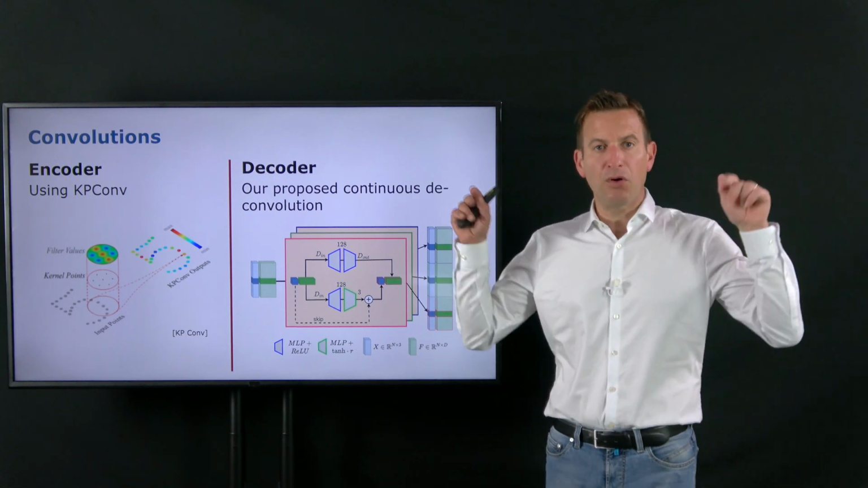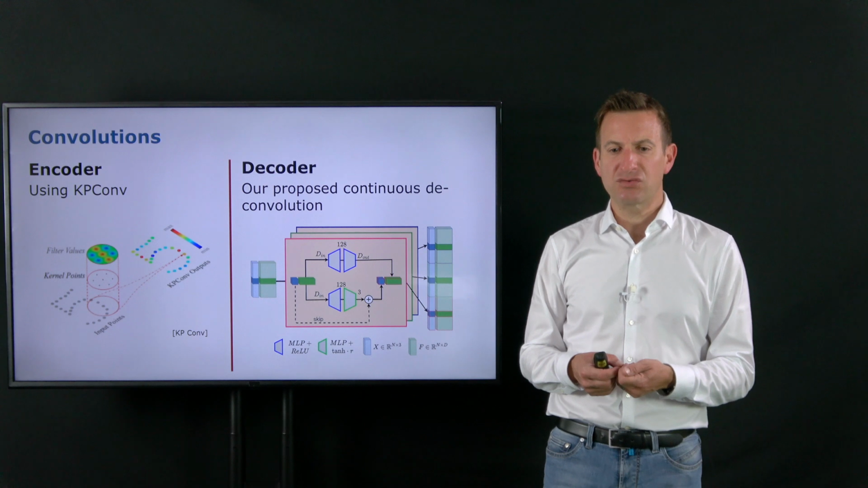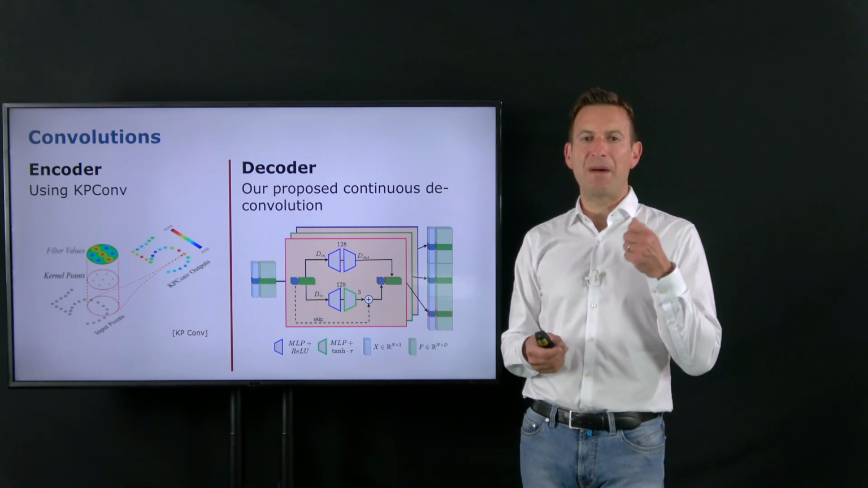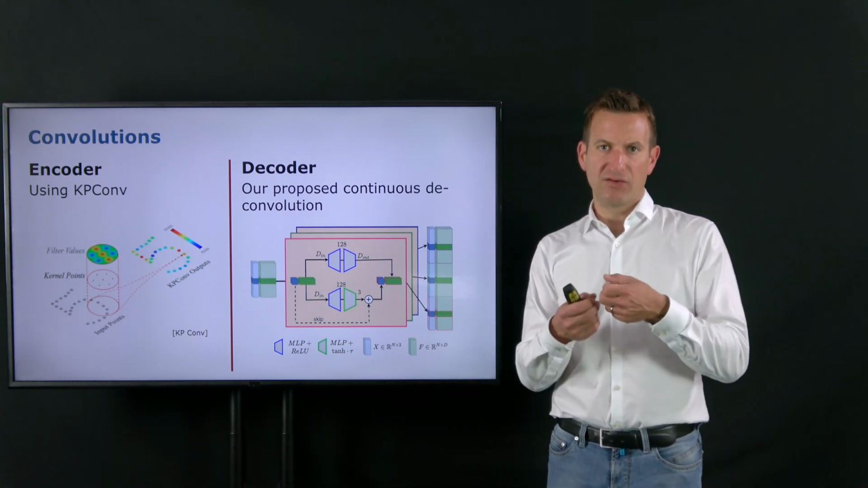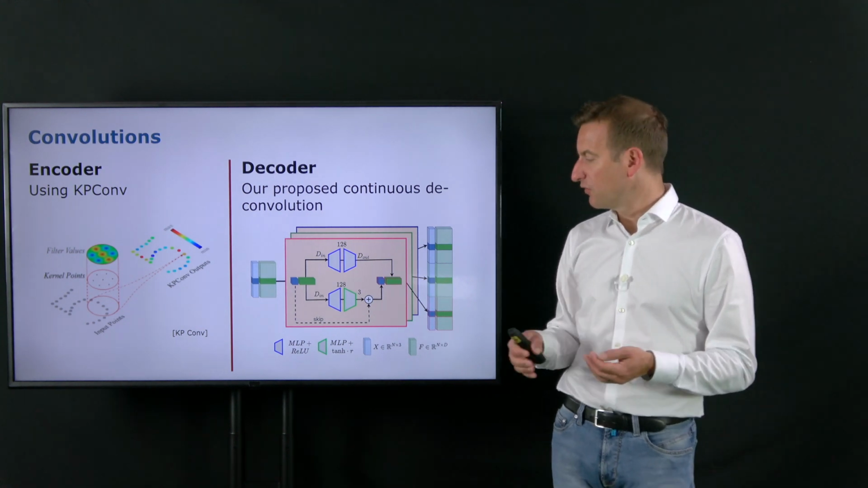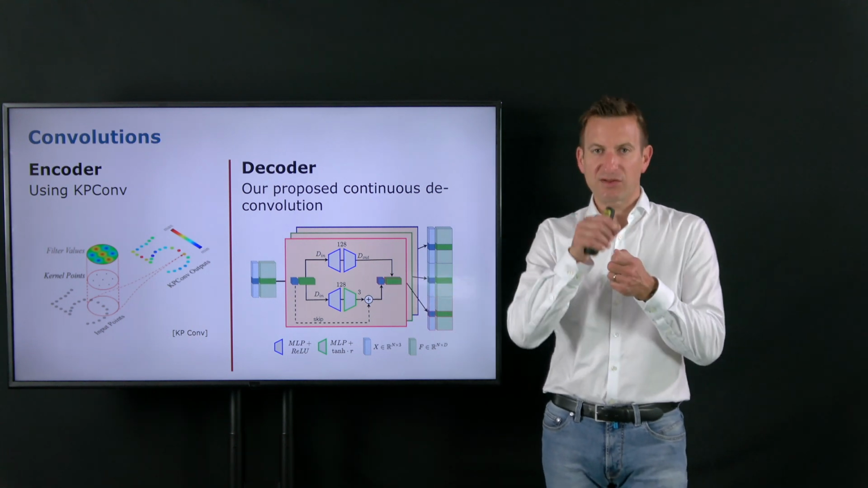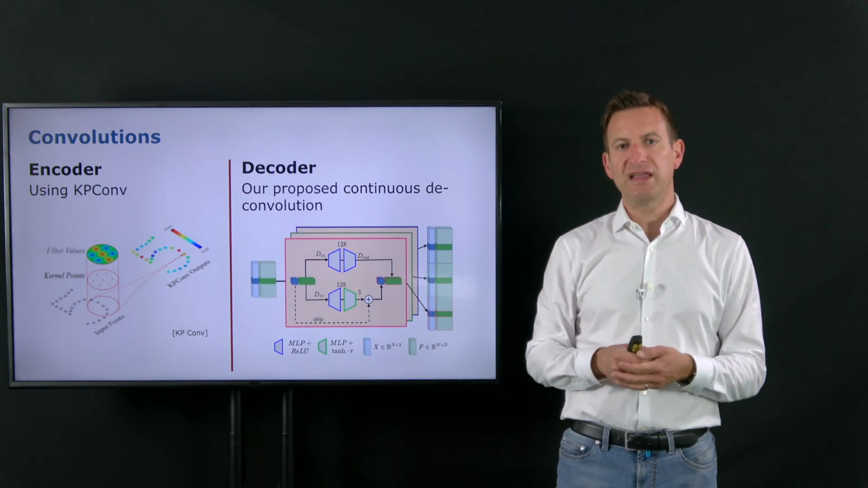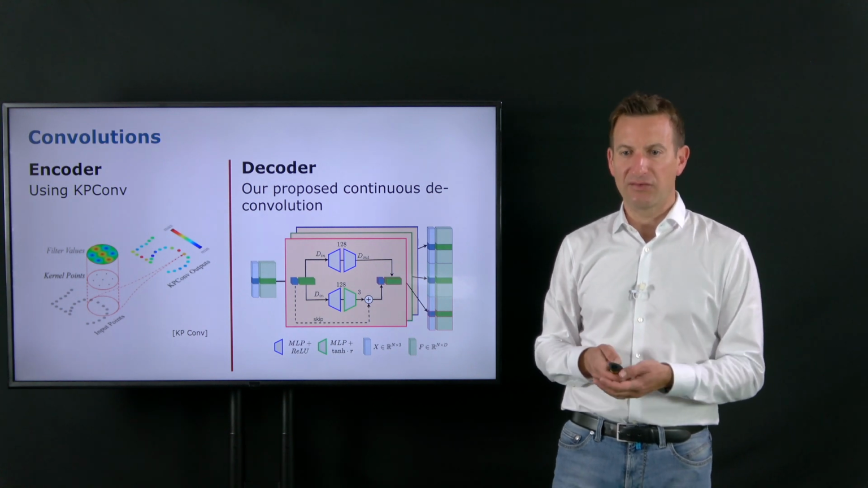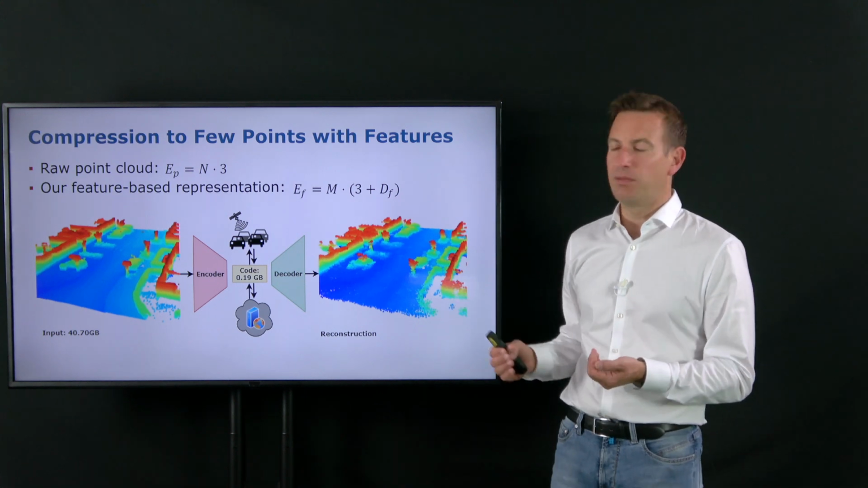So we have a very sparse point cloud, where every point has its own feature representation, which allows us to upscale those points and generate points in the local neighborhood that represent the original scene. We can then generate new points together with a translation vector, which tells us how we need to translate those individual points in that space. And if we take that approach, then we are able to perform this compression.